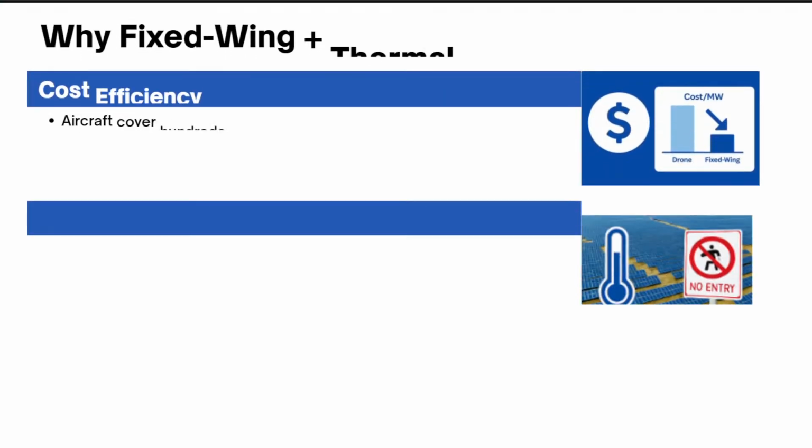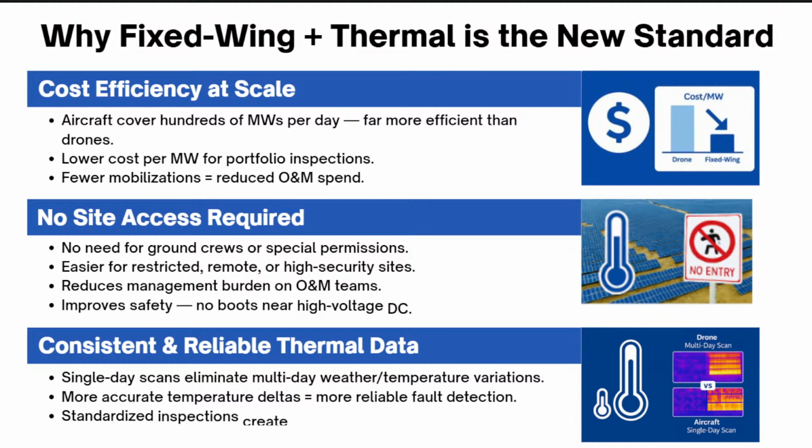But in our experience, we've had a lot more success using fixed-wing manned aircraft. Planes have the advantage of speed, and since our equipment is extremely capable, the speed doesn't really affect the quality of the image. This allows us to capture the site quicker, but also allows us to capture consistent temperature readings. Now, what do I mean by consistent temperature readings?